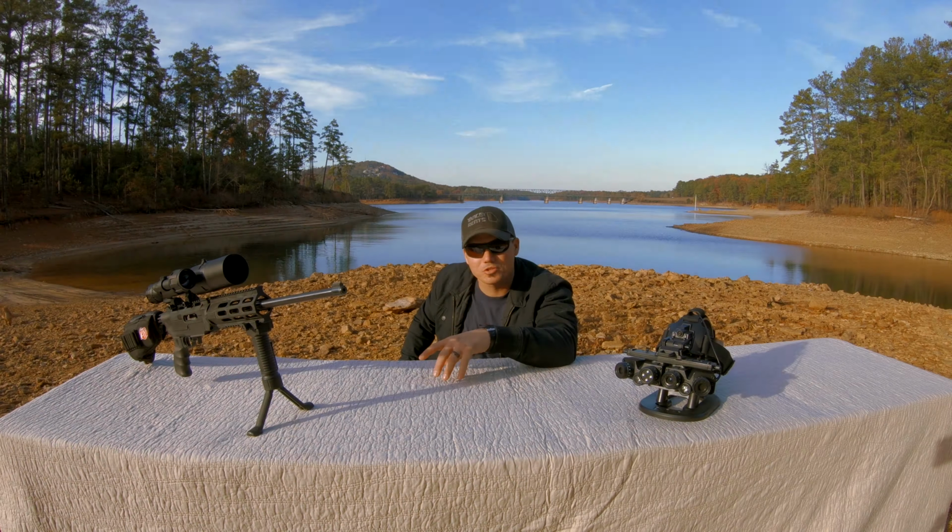So I think with these night vision goggles, you're going to be able to use them a lot during camping. All the way from going to the bathroom in the middle of the night to checking out that monster you just heard in the woods.